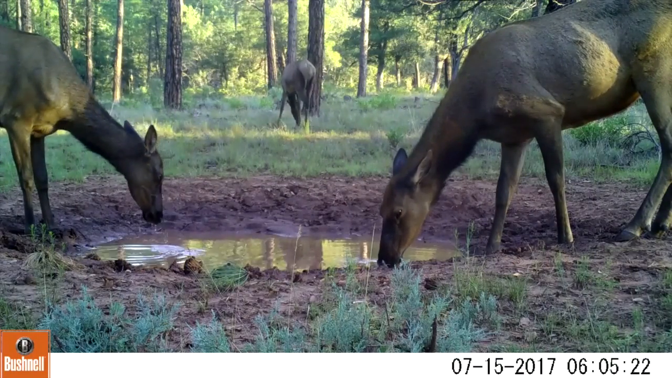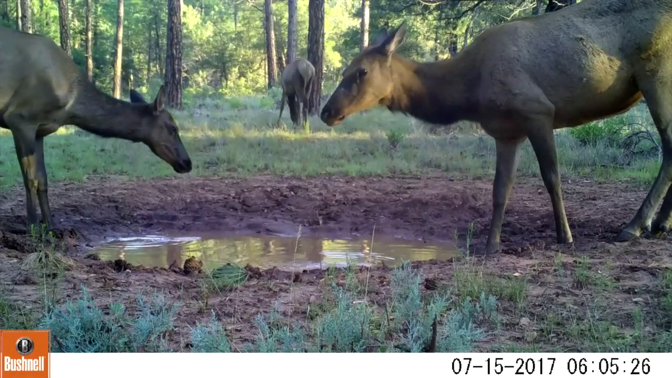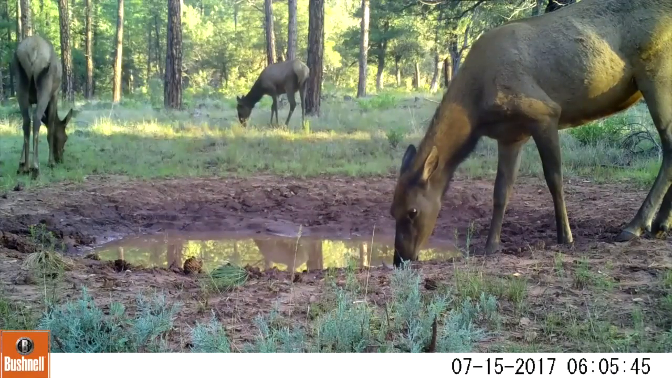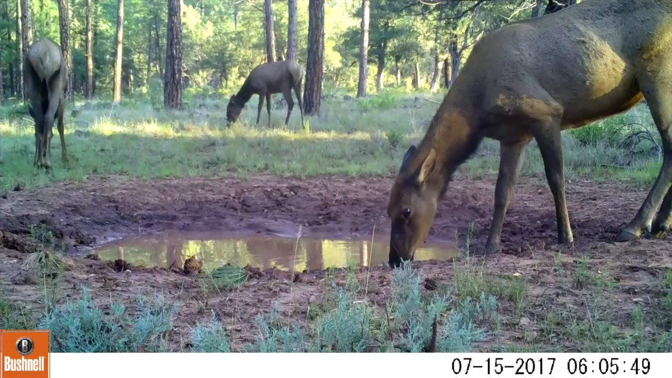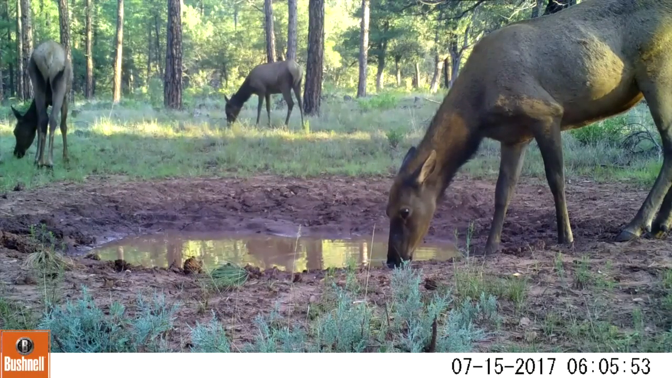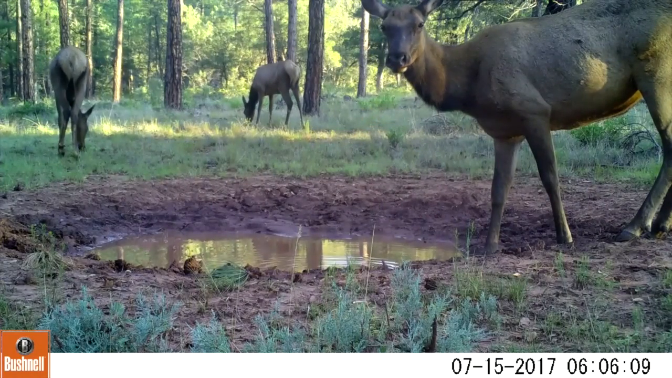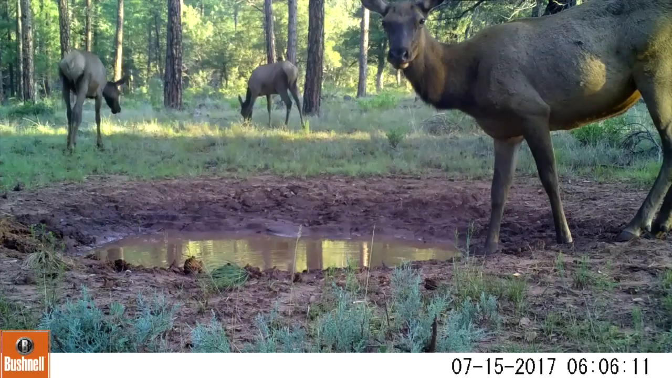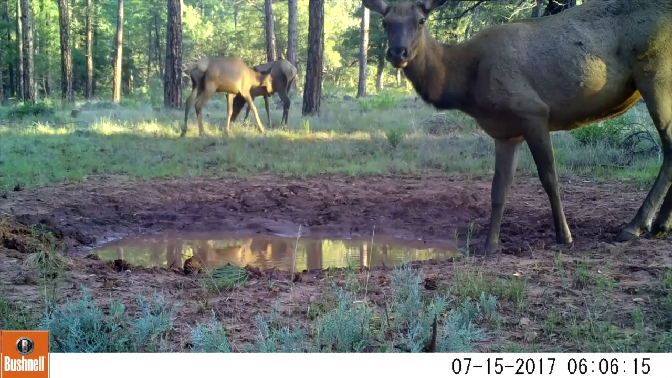There's 3 of them there now. So there's a small herd up there just hanging out. And they're out there grazing and then coming in for some water. They do notice my camera. Sometimes they fiddle with them and sometimes they don't.